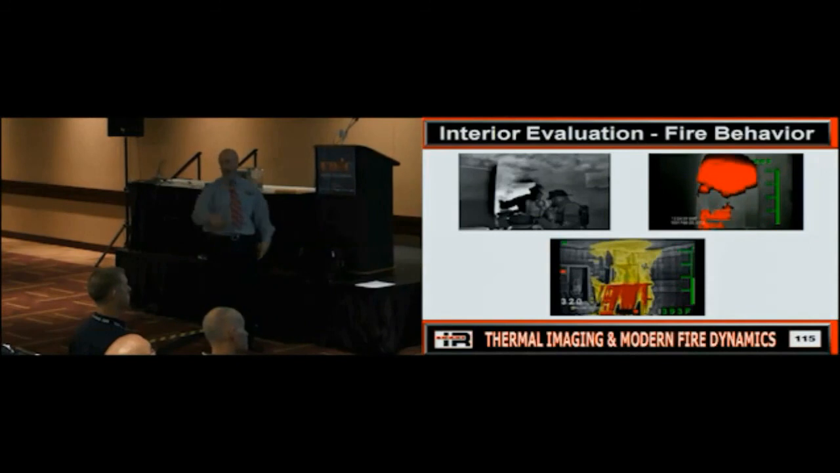It's doing better. What's that? A blob. I can't tell you direction, definition, or nothing. Is everybody good on that? So make sure you understand how your imager is going to show you things from the inside, because they can all be vastly different.